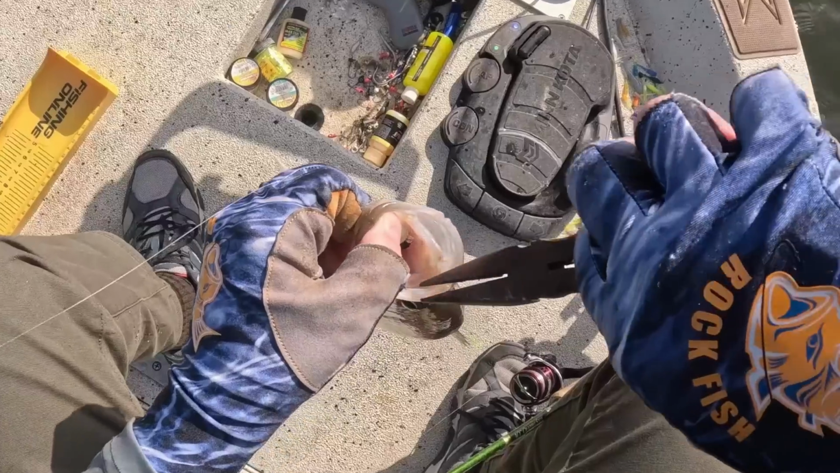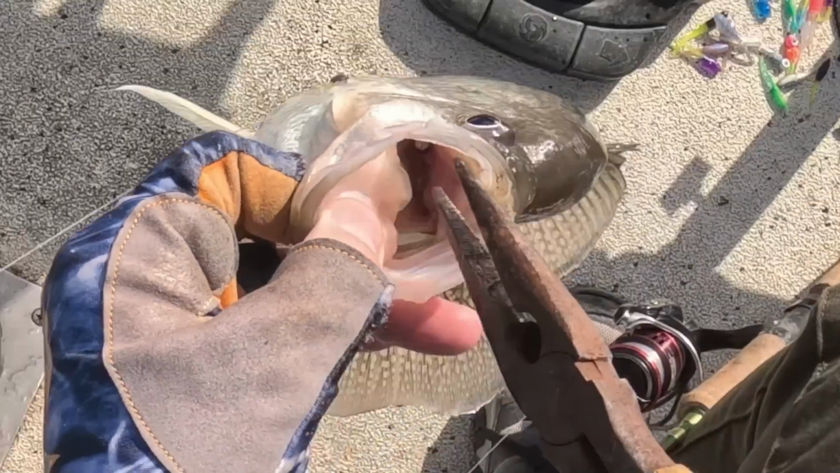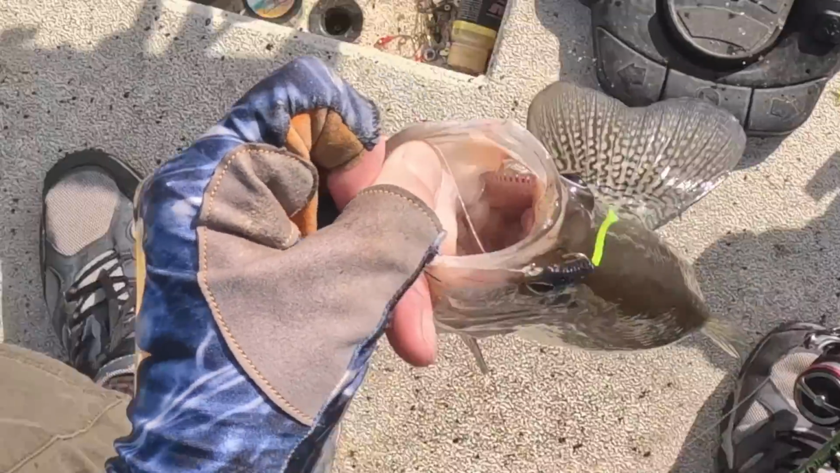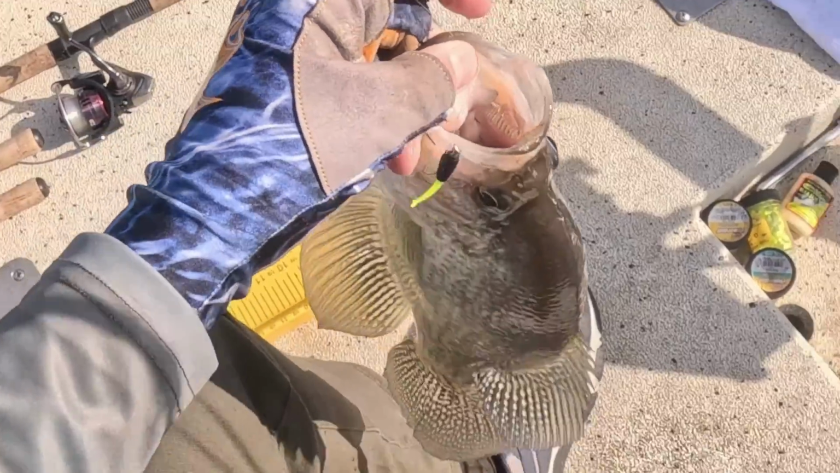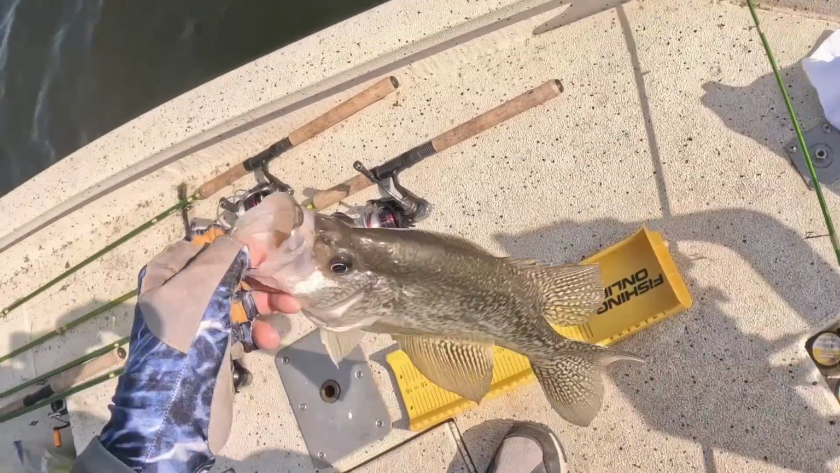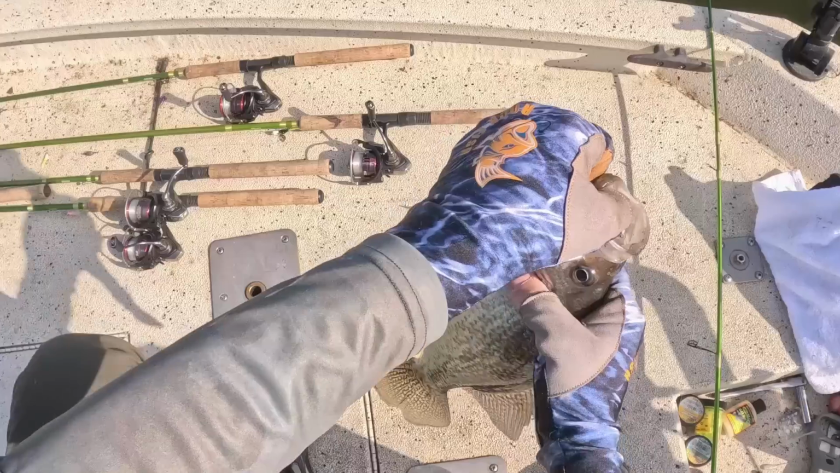Good Lord have mercy. Look at the size of that toad, man. Good Lord.